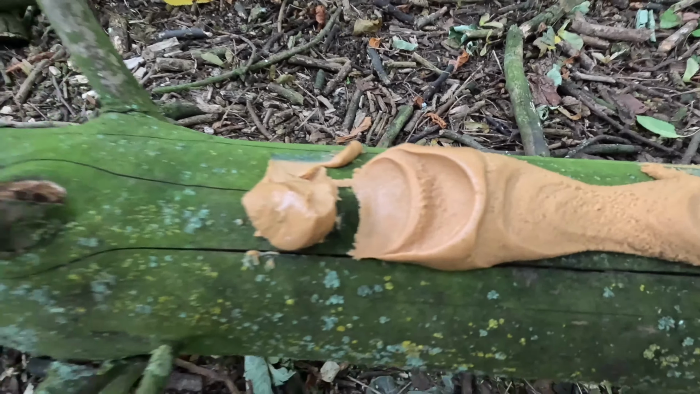All set up. I'll turn the camera on now. I'm going to leave that for either 48 or 72 hours. 2 or 3 days. I think that's my phone. Hang on a second.